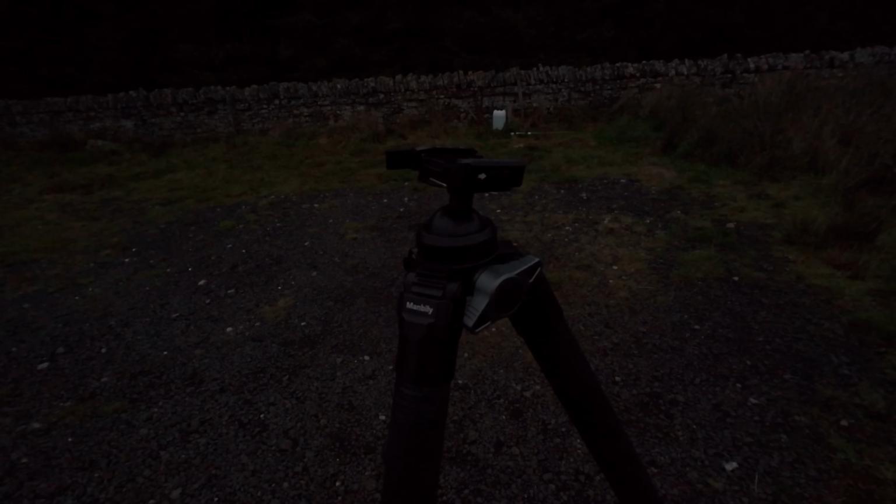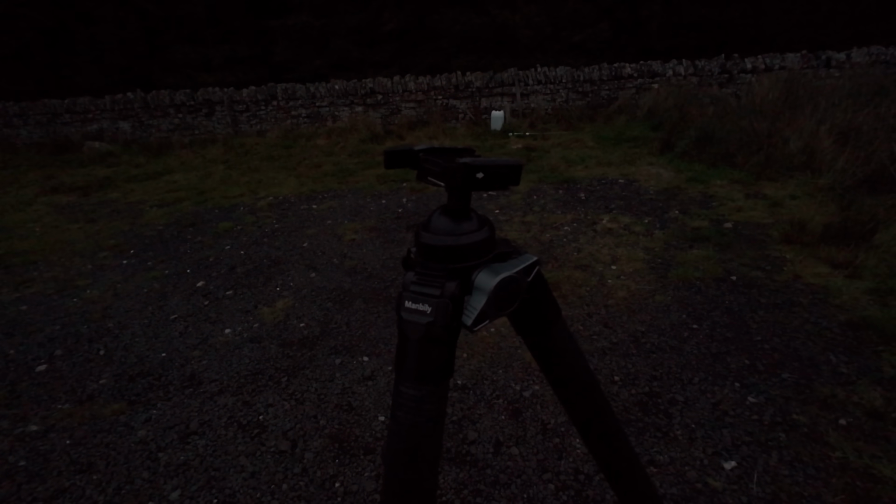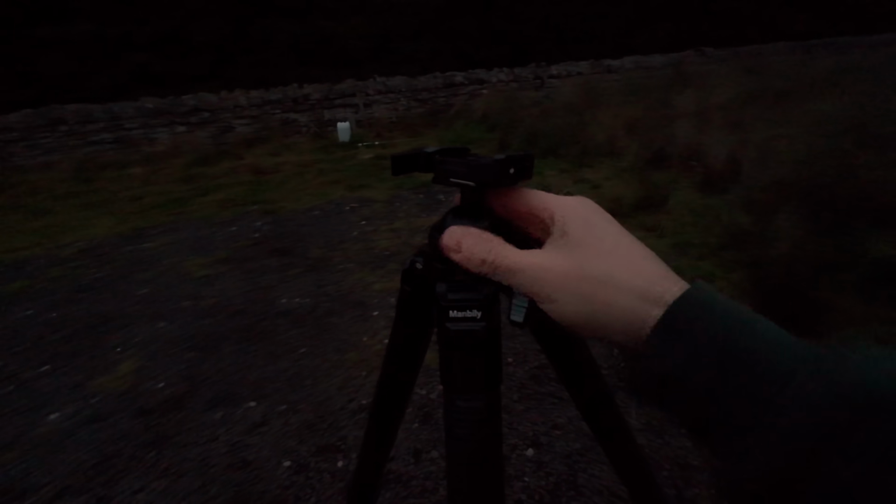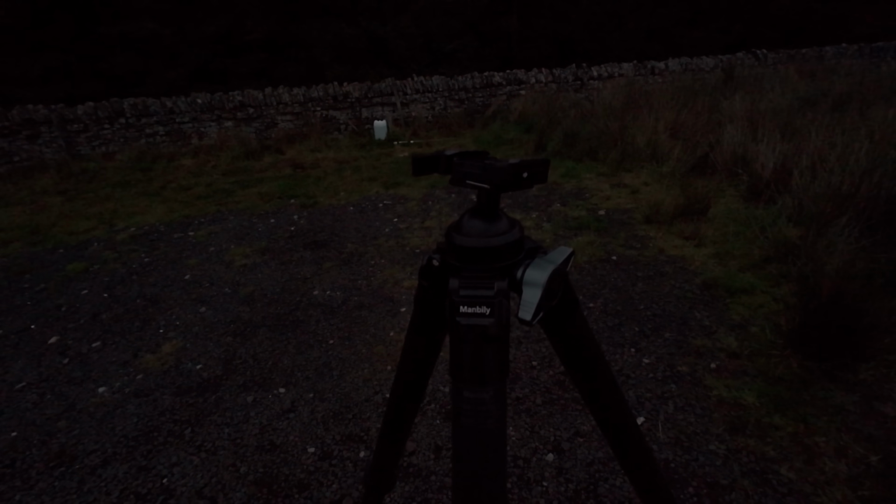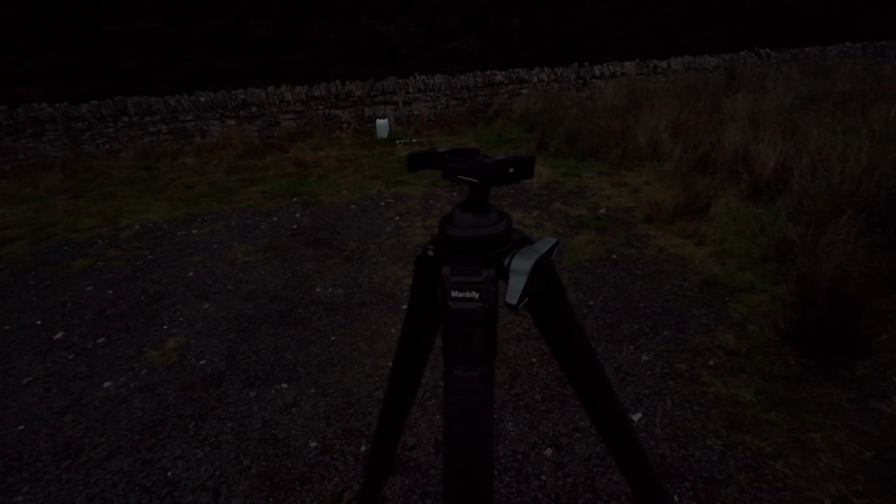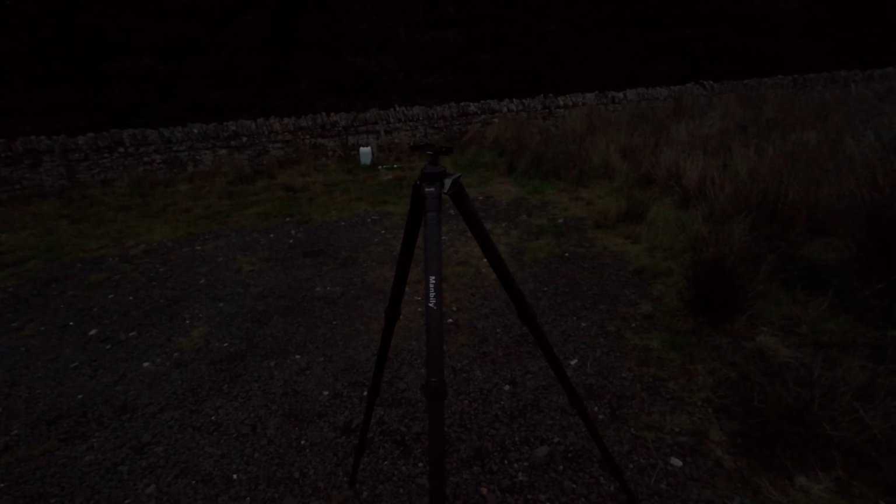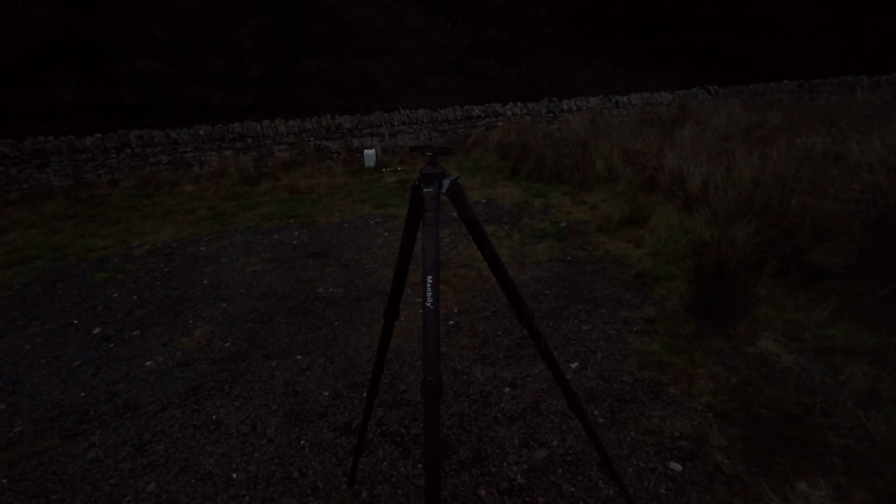So yeah, we're going to give this one a go and see how this one performs tonight. But there's a lot less for it to go wrong because, as I say, the ball head's actually built into the tripod itself. Whether you like that or not, I don't know. But we'll see what it's like anyhow. There's obviously a lot less to loosen off, so that might be a good thing.